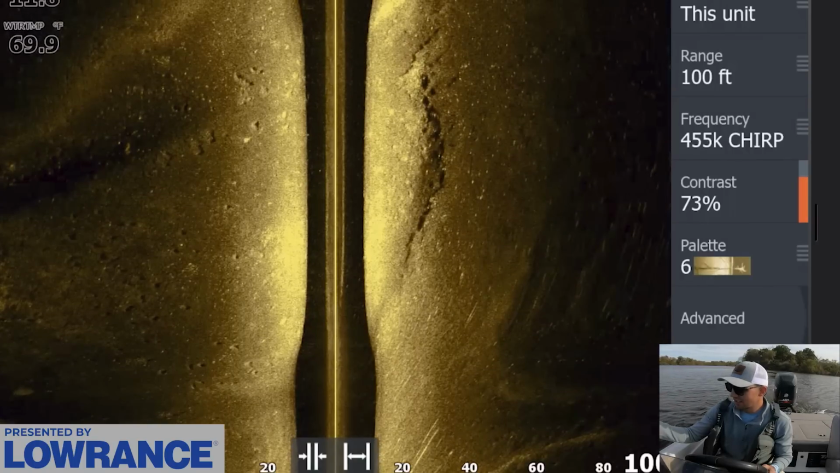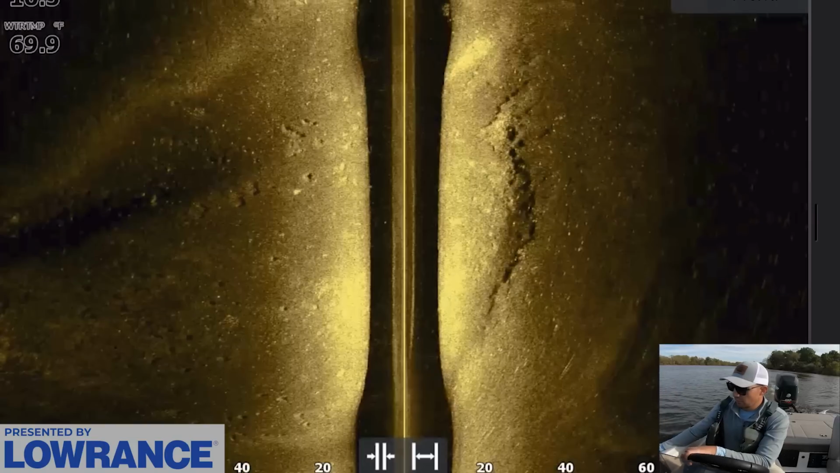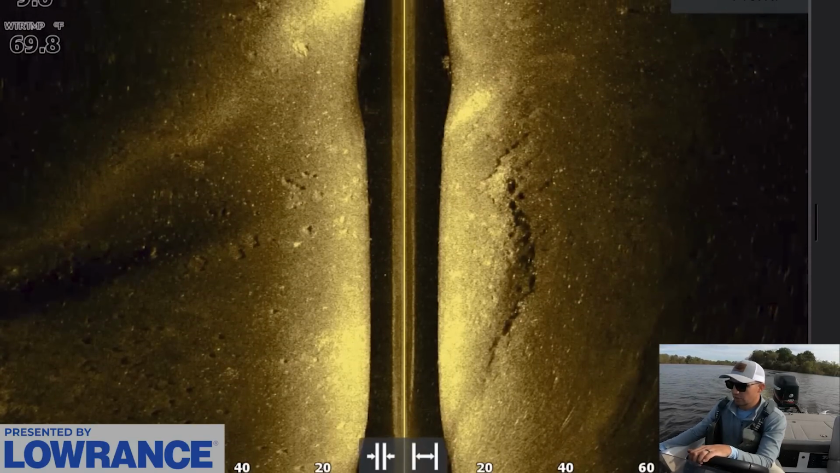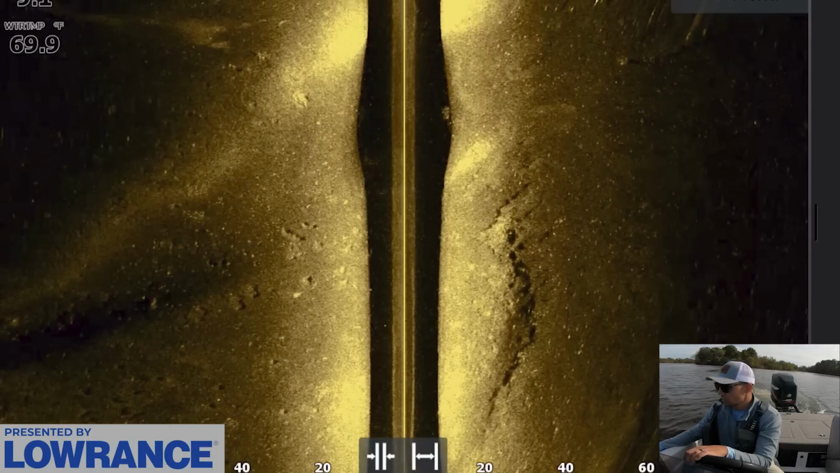But I want to graph through a side scan a little bit more. You will notice I use side scan quite a bit to find fish in brush piles. I feel like side scan is my number one tool when I go to the lake for sure, especially for finding these fish in this ambush mode, 100%.